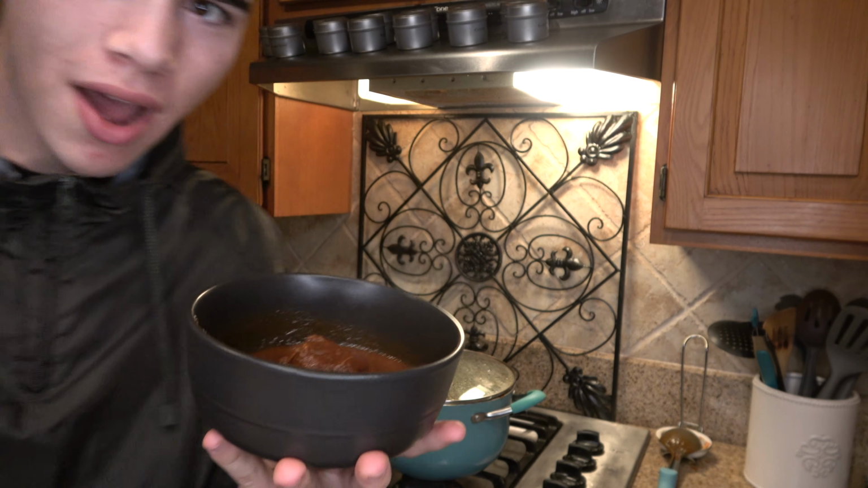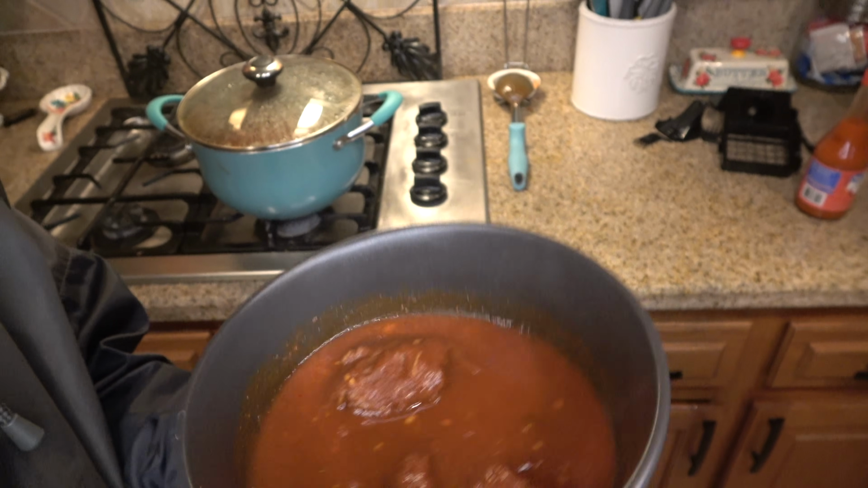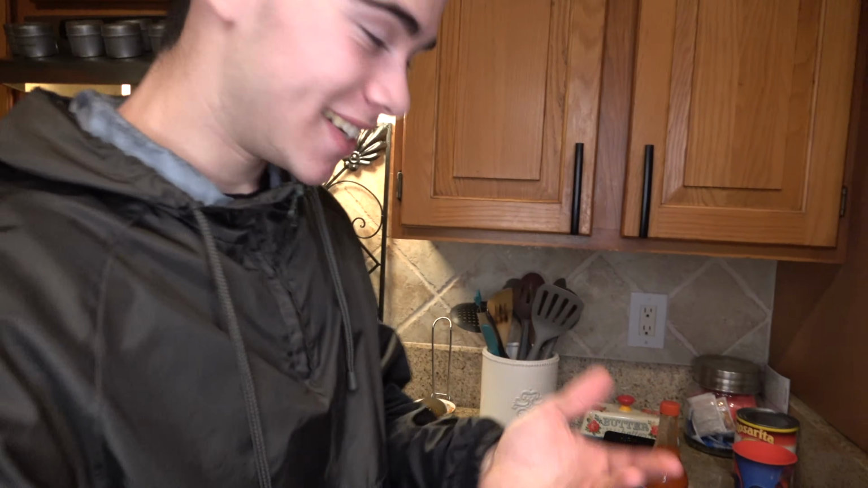Alright, so here's the little bowl. As you can see there, I threw a little bit of that back strap in there with that sauce. We're gonna go ahead and give it a good old taste test. Woo, it's hot. Dang, that's hot. Maybe I'll be able to talk Juju or somebody into tasting it, but we'll see.